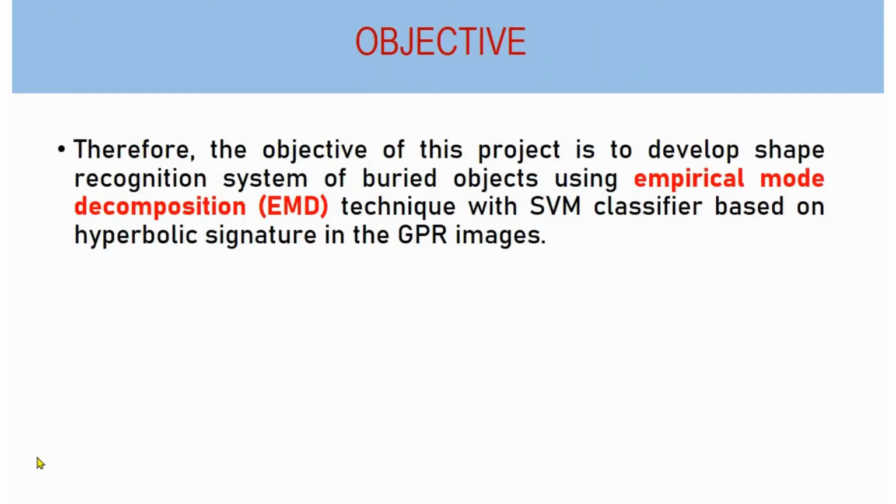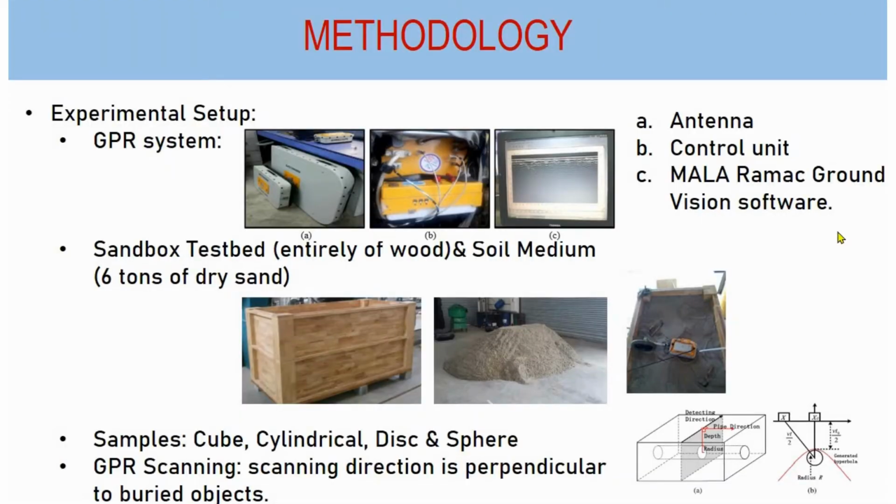The objective of this project is to develop a shape recognition system of buried objects using the empirical mode decomposition technique with an SVM classifier based on the hyperbolic signature in the GPR images. For the experimental setup, it consists of a few elements. The first one is the GPR system. It consists of the antenna, control unit, and also the vision software.